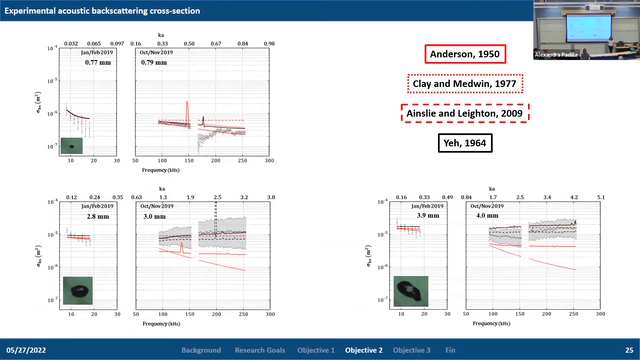I might get this mixed up, and I think Clay and Medwin defines that the damping due to the acoustic radiation is proportional to the frequency. There is that it's inversely proportional. So that's where the differences lie between the two models. And because of the way that the backscattering is formulated, that allows the Ainsley and Layton model to have a higher backscatter compared to Clay and Medwin. So I think it comes from that damping term, mostly.